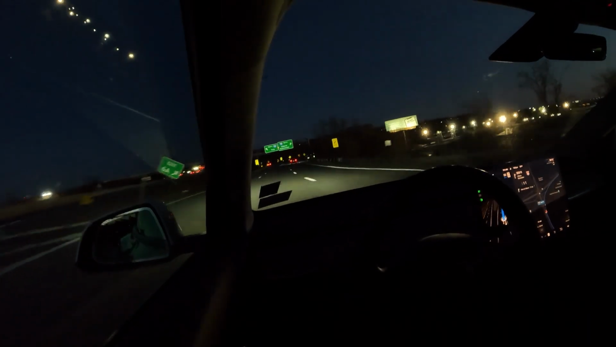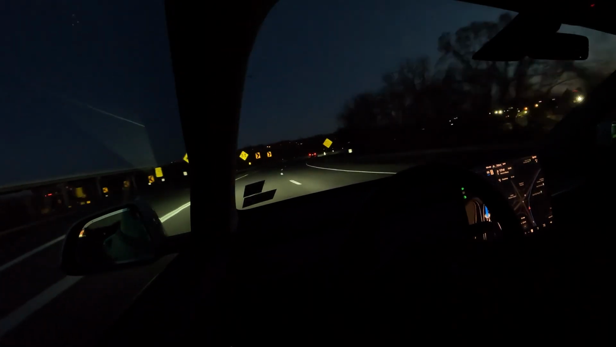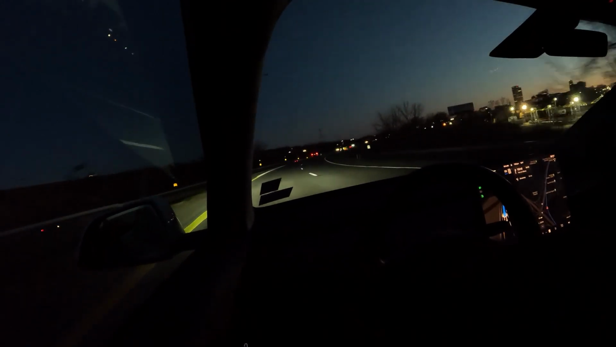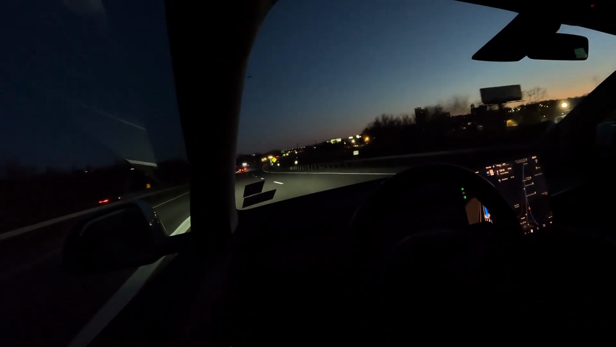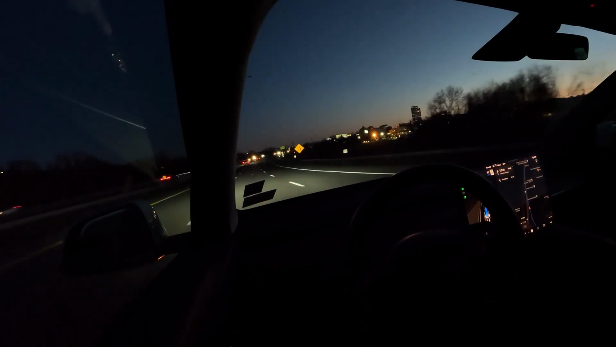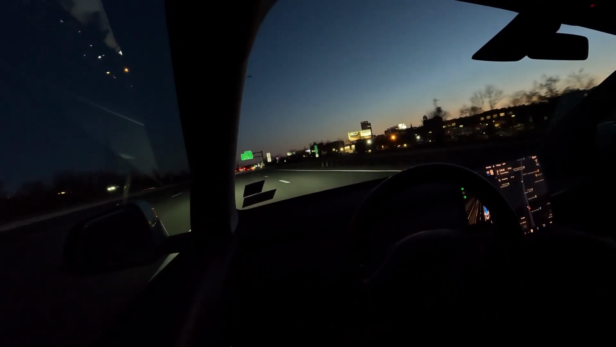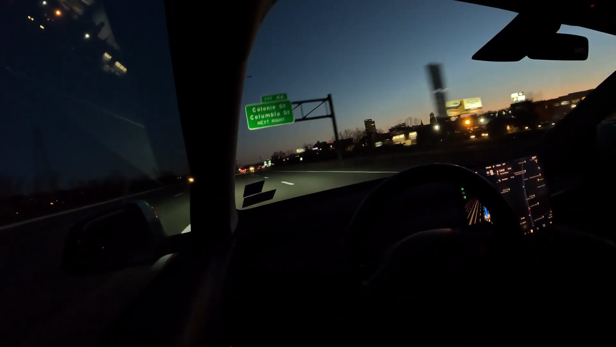Start to slow down for the turn, which is good. Just merge, changing lanes to follow routes. So I guess I can use a turn signal to cancel a change if I didn't want it to happen. But so far I'm pretty good with what it's doing.